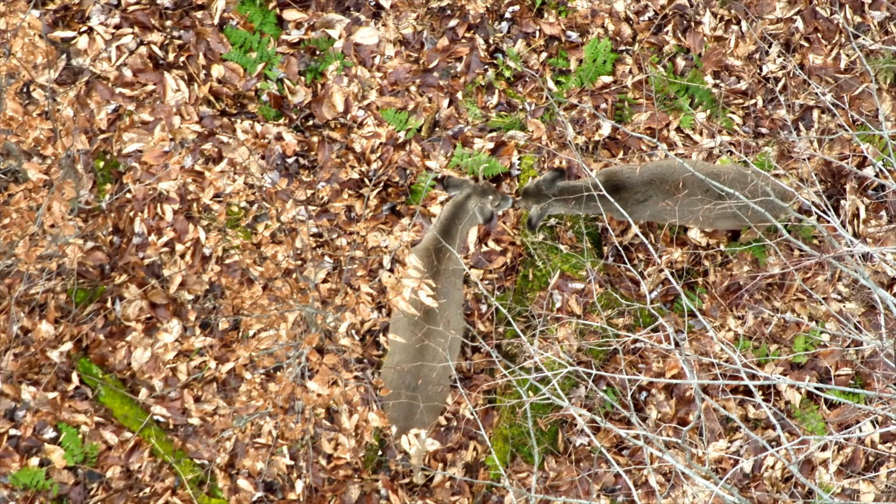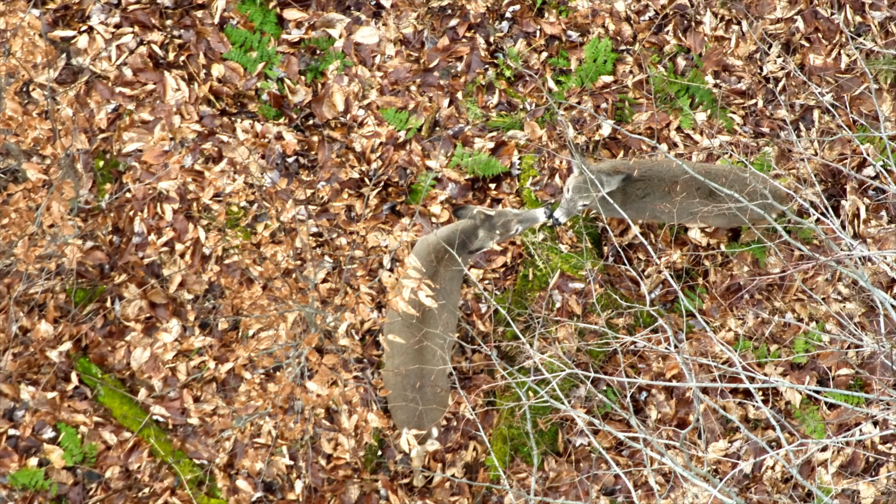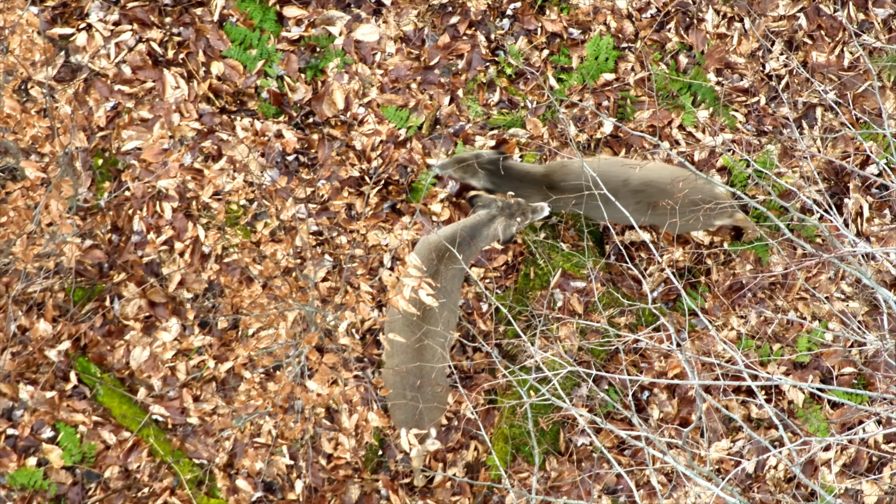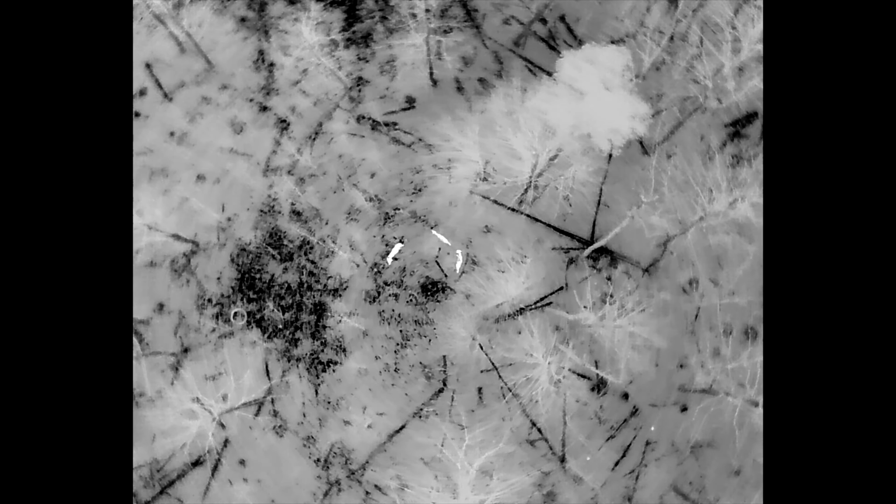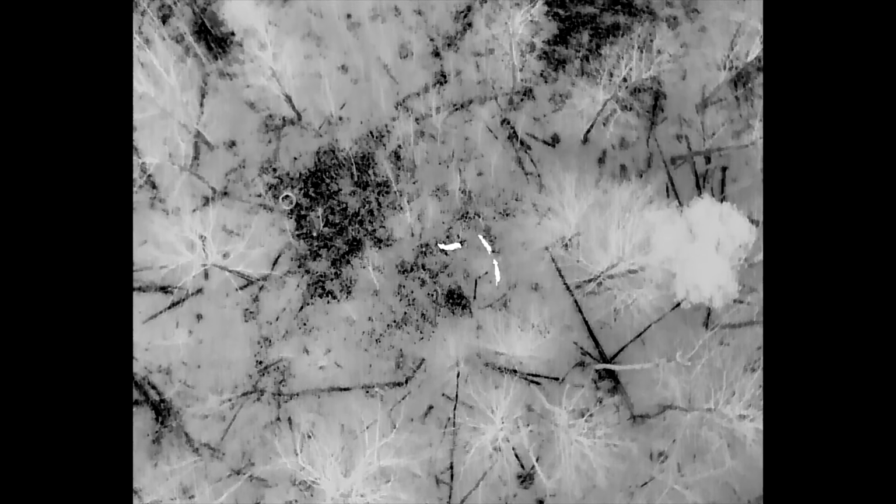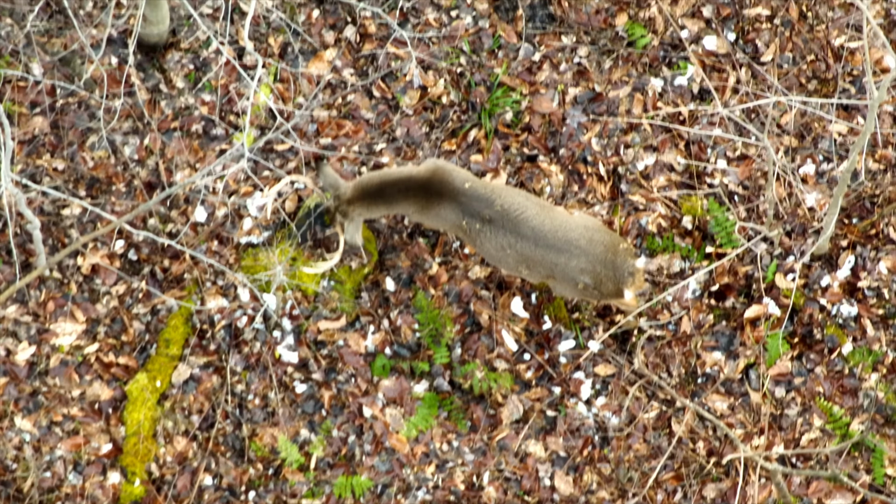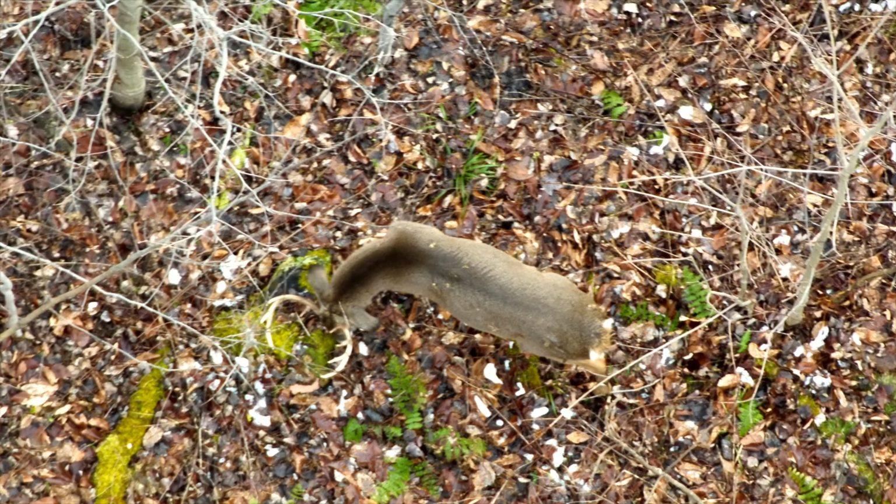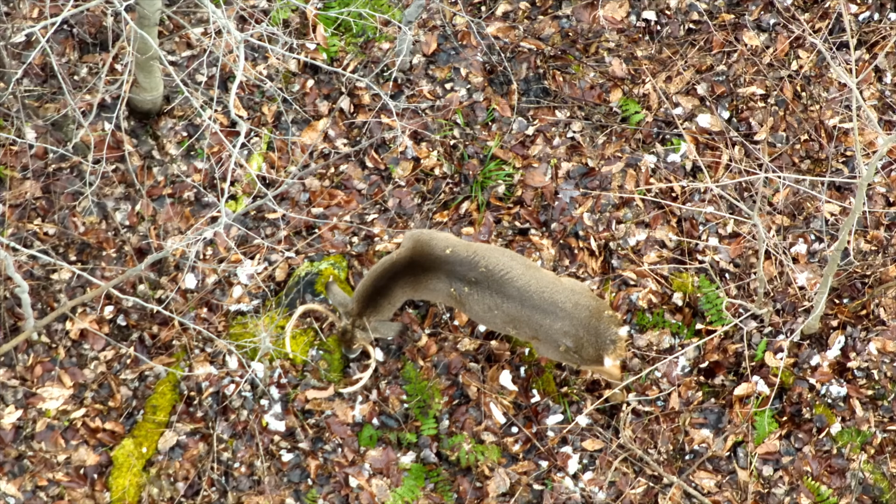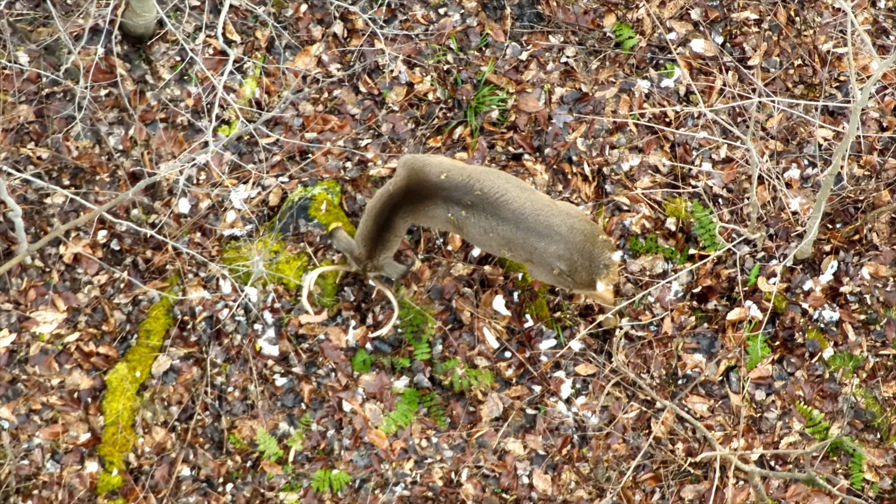See, there's that one-horned spike horn. And I'm pretty sure that's a button buck there also. So you have 3 bucks there kind of hanging out together. See, there you could just see the black circular old rubber tire in the ground, and the thermal camera was actually able to pick it up pretty good.